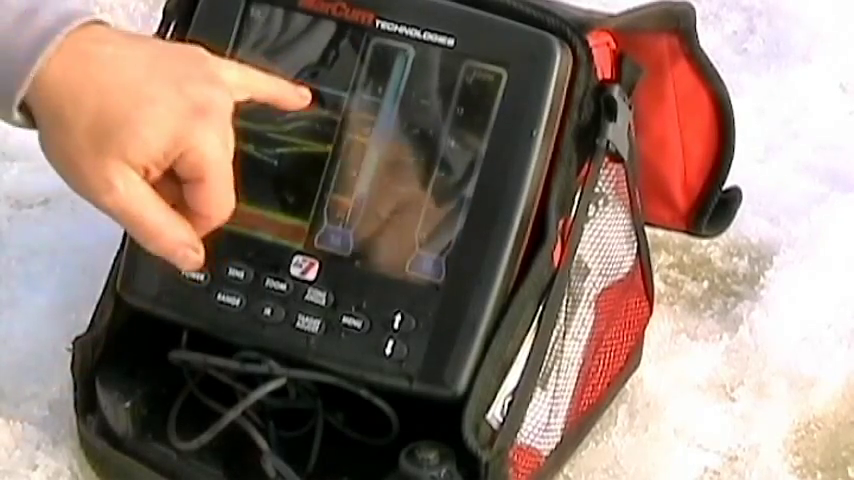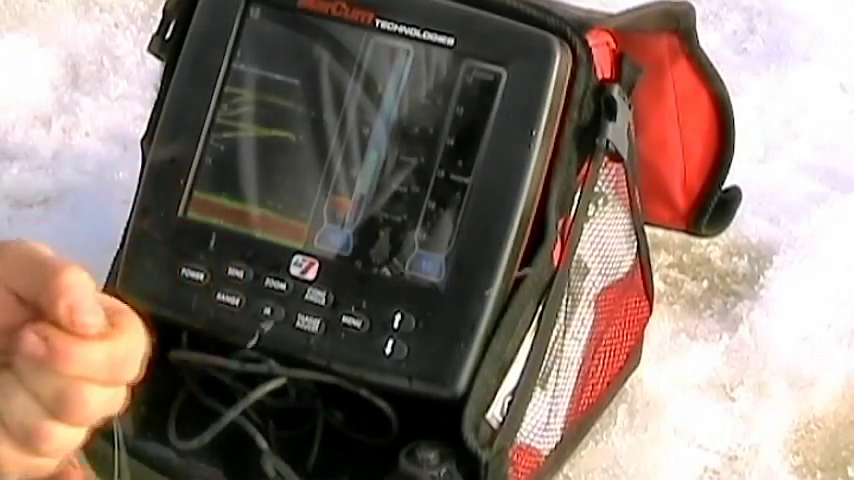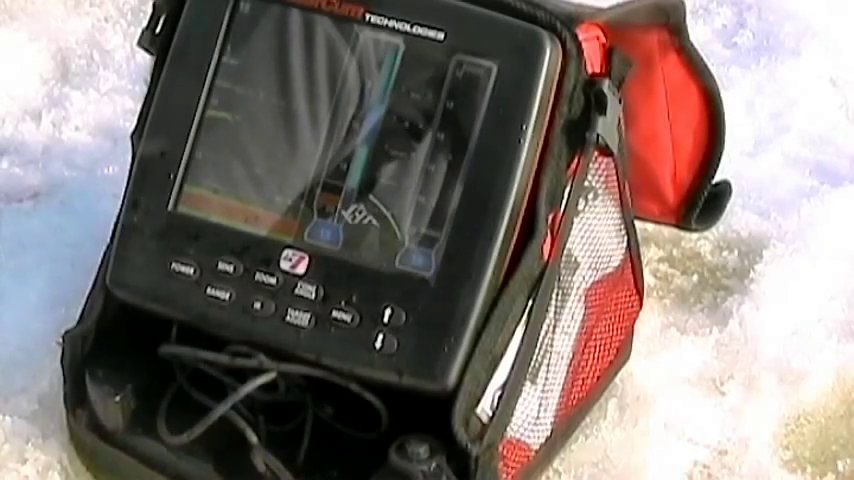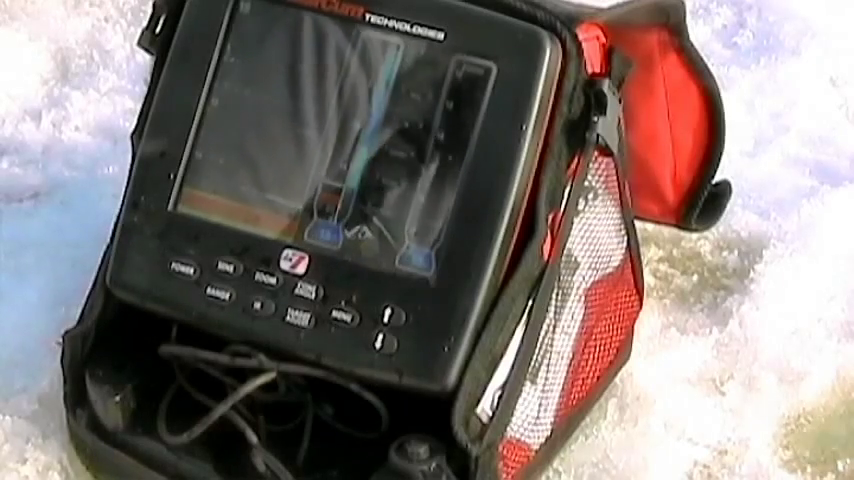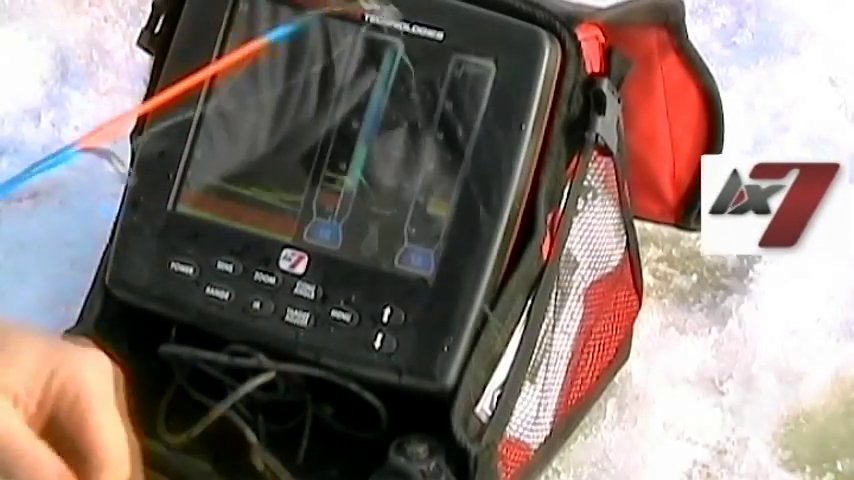That's the difference in knowing whether you're sitting here staring down a hole or actually catching fish and not wasting your time. And give that a try. That'll be not only my tip of the day, but my hardcore advice: get one of these and you'll really turn on the fishing.